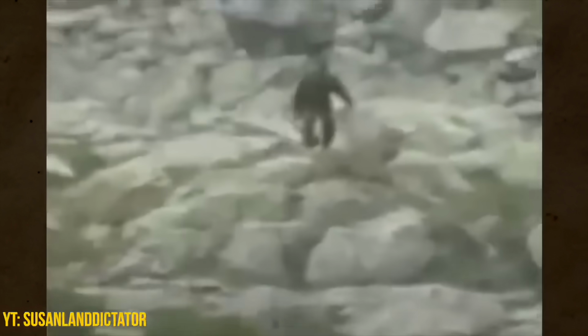Two hikers trekking the Himalayas filmed what they believe is a living legend. The pair were crossing a rocky ridge when one of them noticed movement in the distance. A large dark figure walking upright across a snow-covered slope. They zoomed in, expecting to see another climber, but the trail ended far below. What they caught on film moved slowly but powerfully, striding across the terrain like it's nothing.